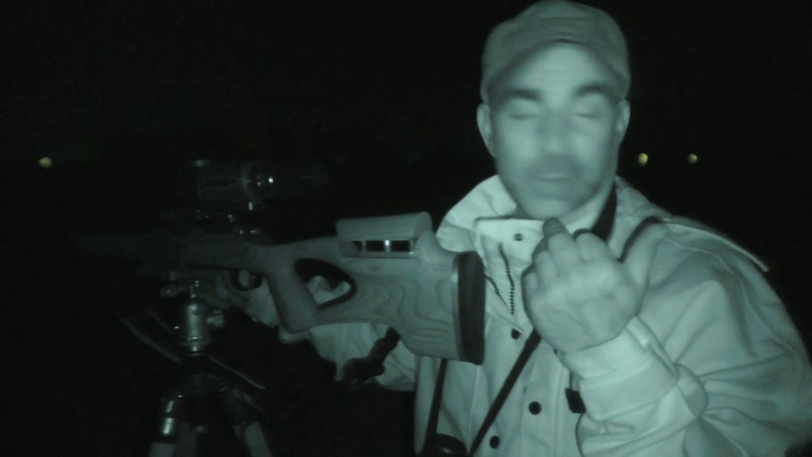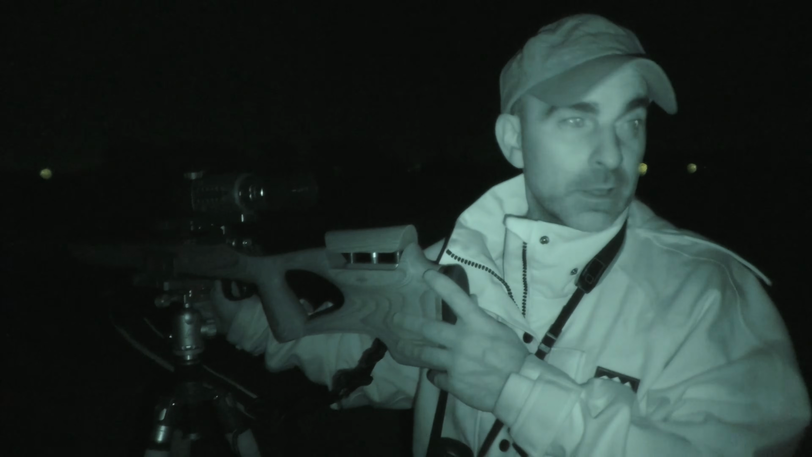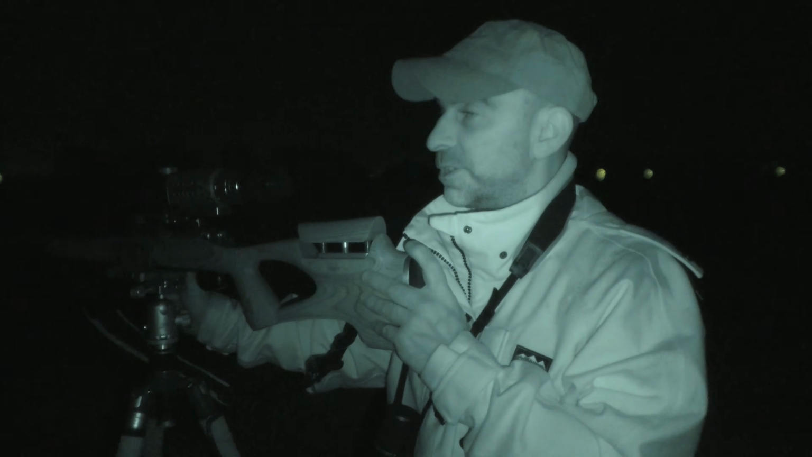I think what we'll do is stand back by the hedge. We'll leave that one out there for now and tuck ourselves back into the hedge here and just wait and see if anything else comes into this field.